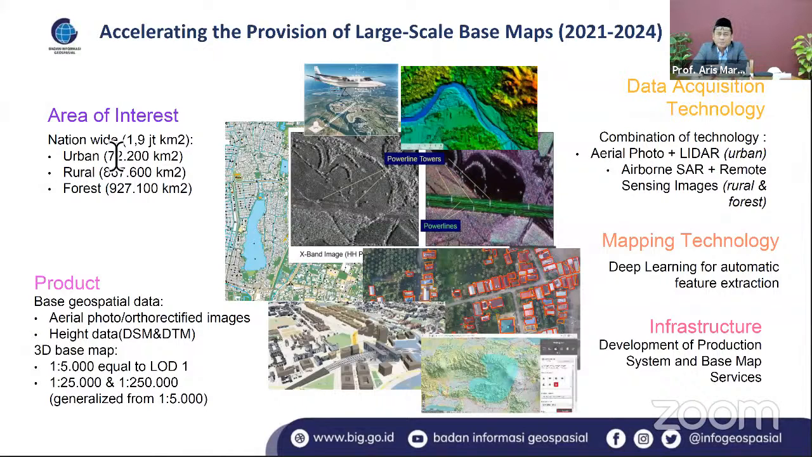So our task at BIG is to produce base geospatial data, including scales of 1:5,000, 1:1,000, 1:25,000, 1:50,000, 1:100,000, and so on.